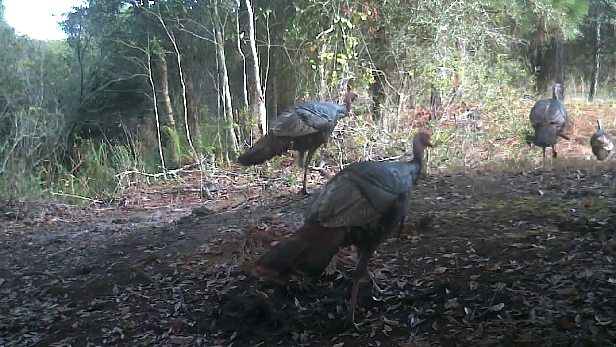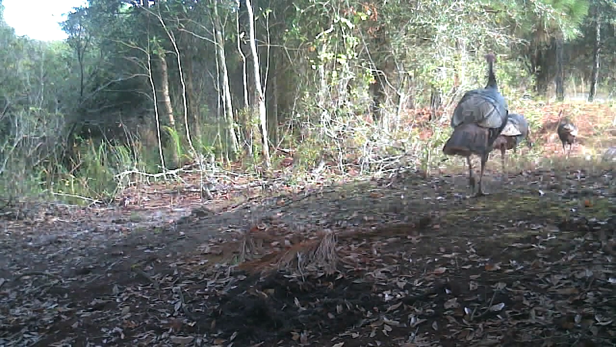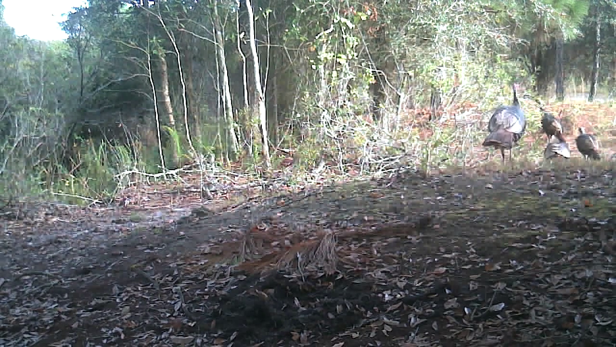Now this last one, you can just barely get a glimpse of it. Actually, it's got 2 beards on it. They call it a double bearded turkey.